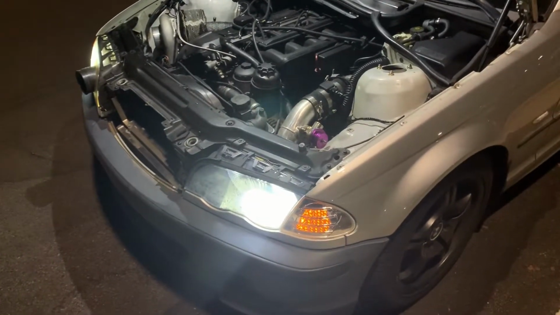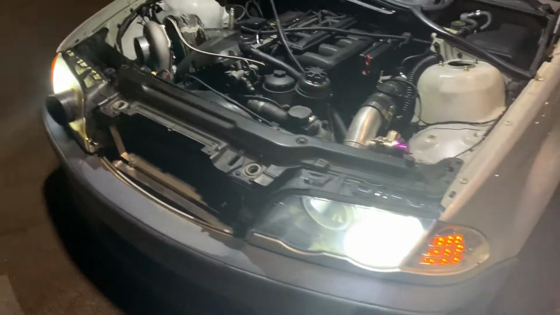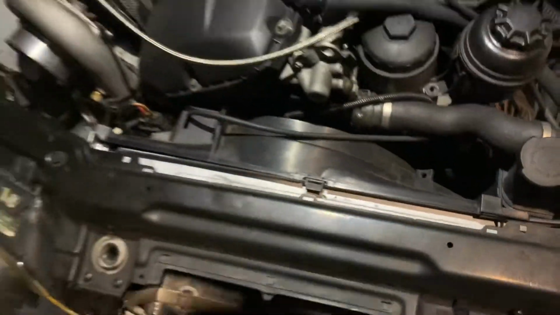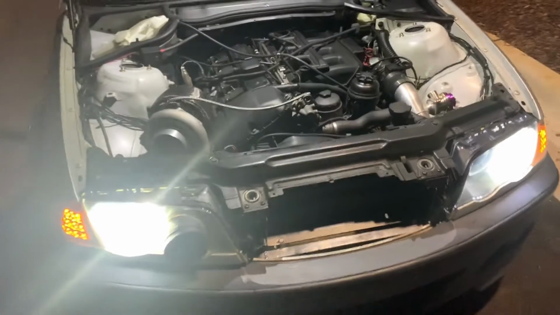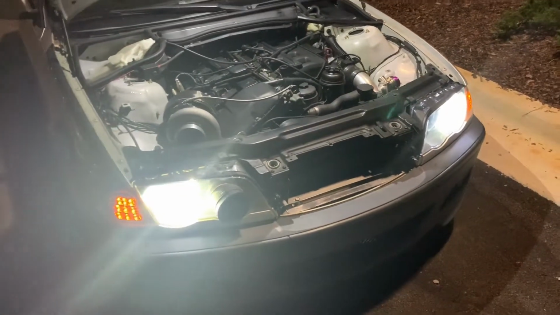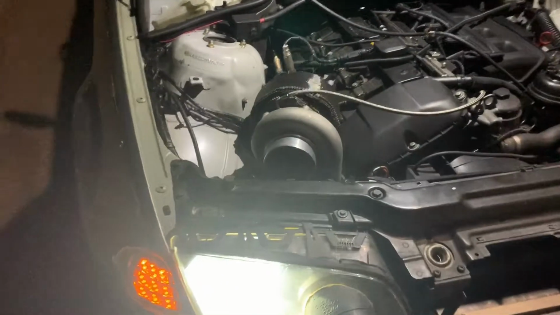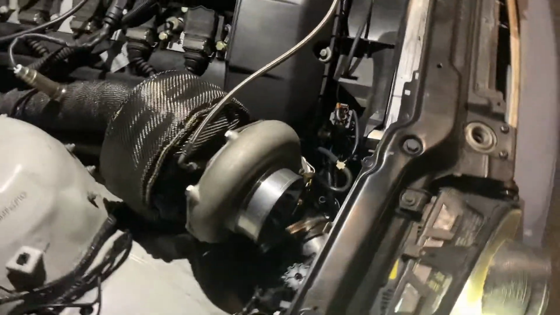I've added a couple of things like the CSF aluminum radiator right there. I swapped the manual clutch fan to the electric fan. I added a little air duct in the headlight that routes straight to the turbo.